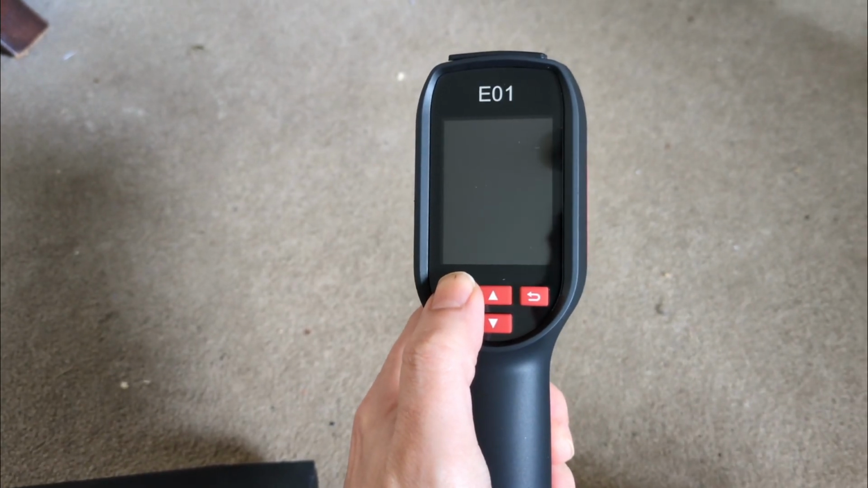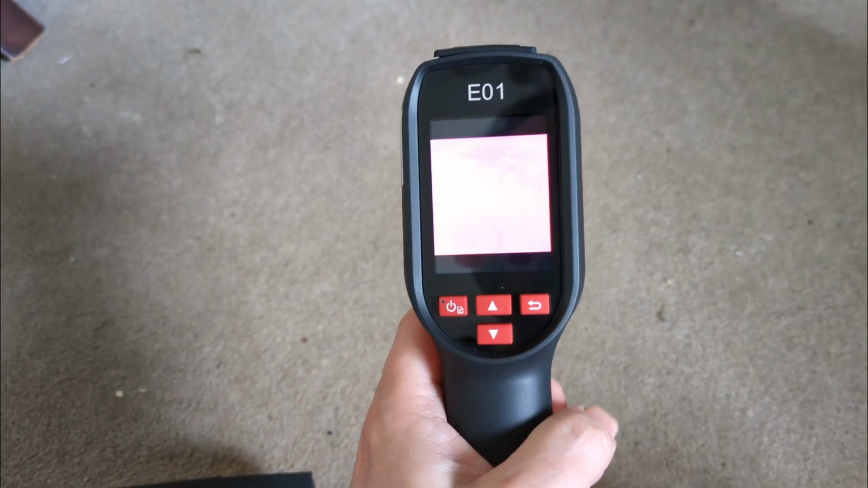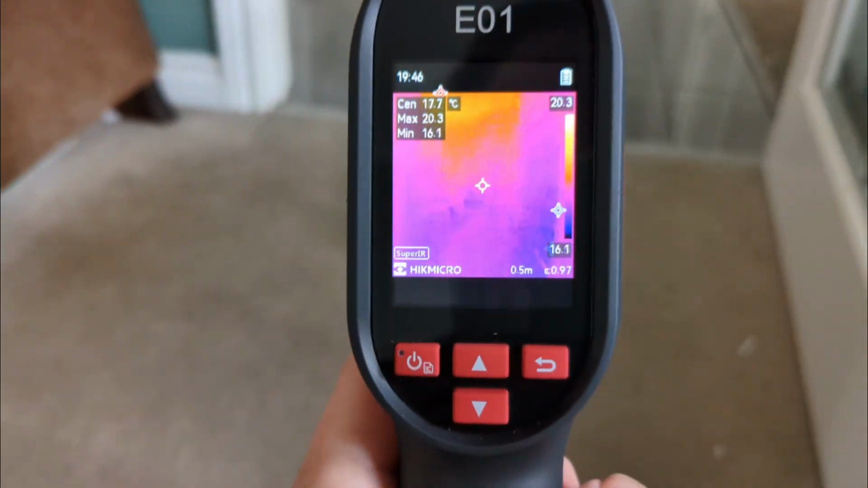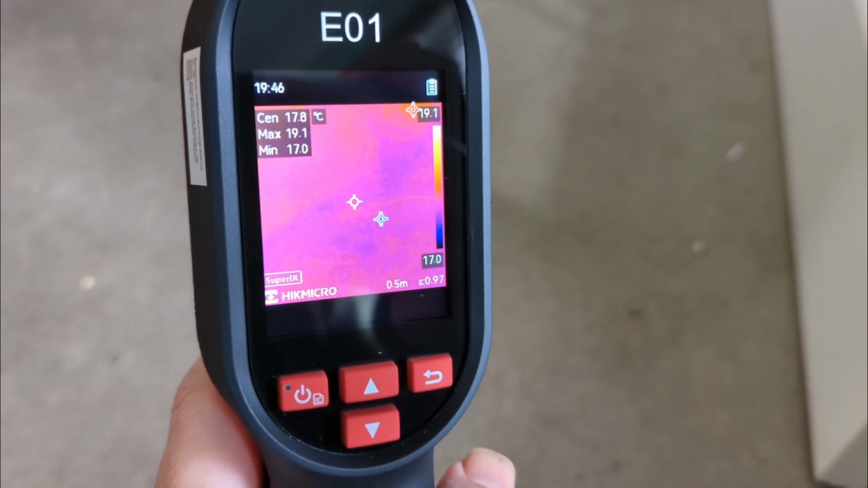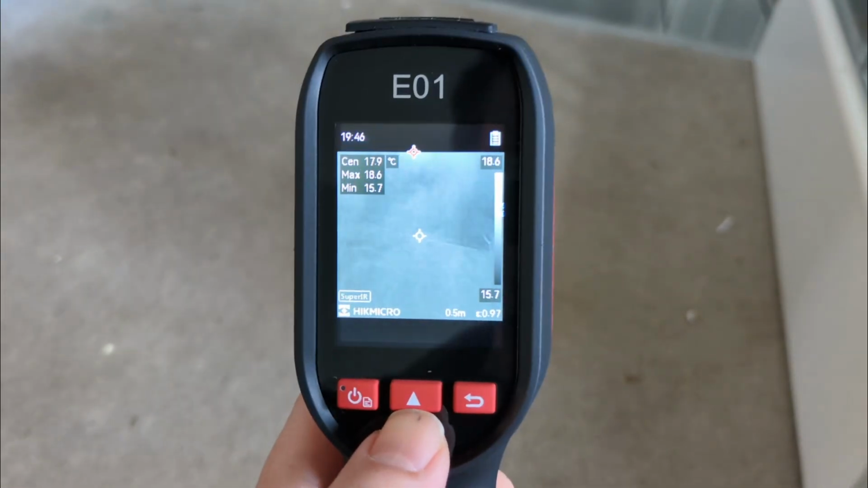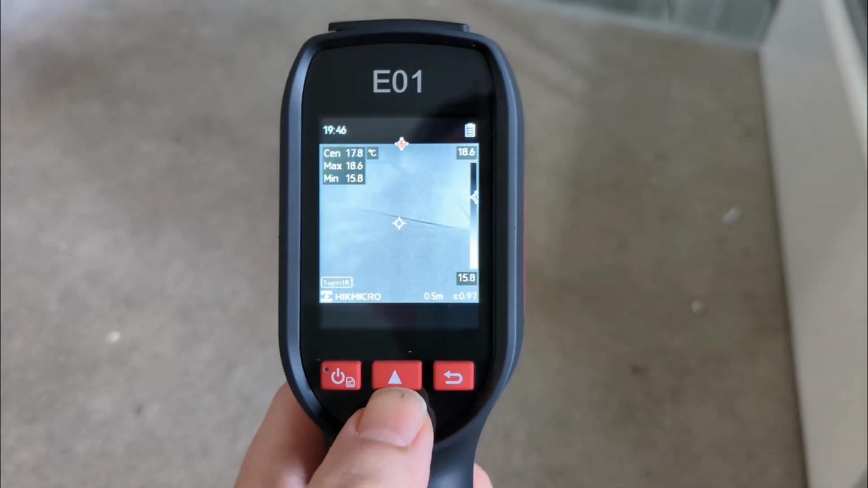I'll press and hold this power button, just 3 seconds, and it starts to turn on. And essentially with your settings, it will by default go to, there we go, I'll just show you. This is what they call rainbow mode. So the lighter colours are hotter, the darker colours are colder. And you can scroll through whatever suits you. So you've got rainbow mode, you've got white hot, you've got above alarm, and then you've got black hot.